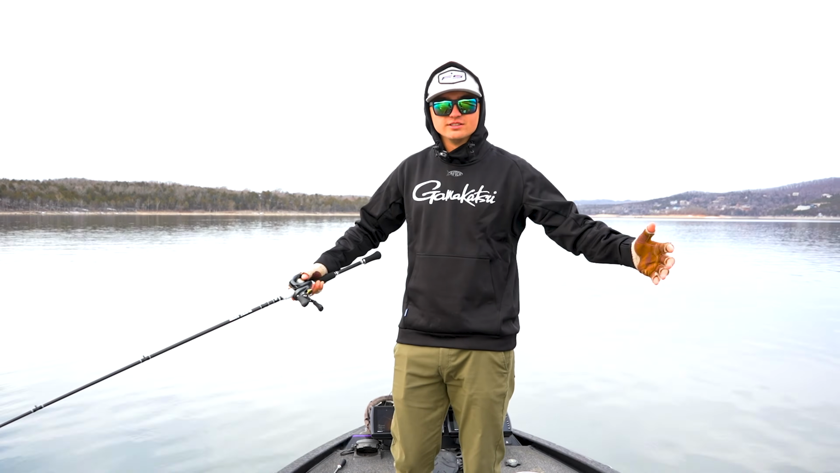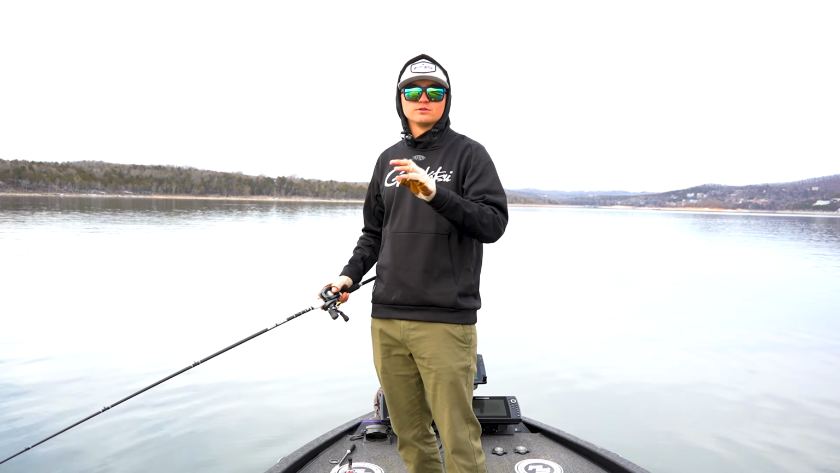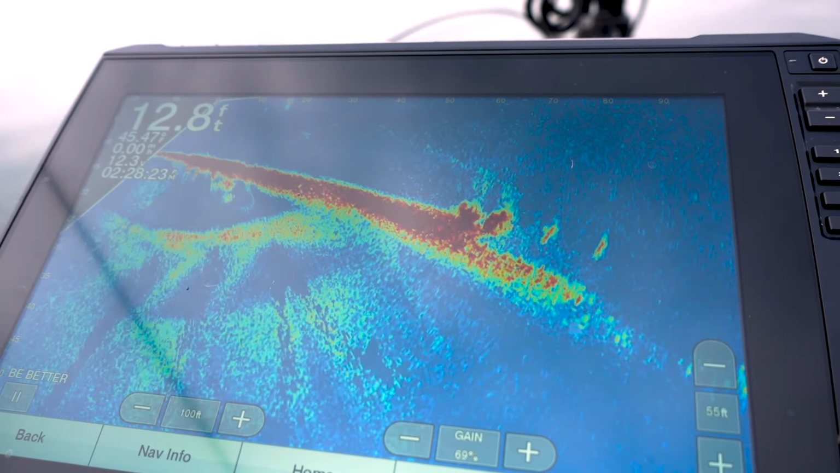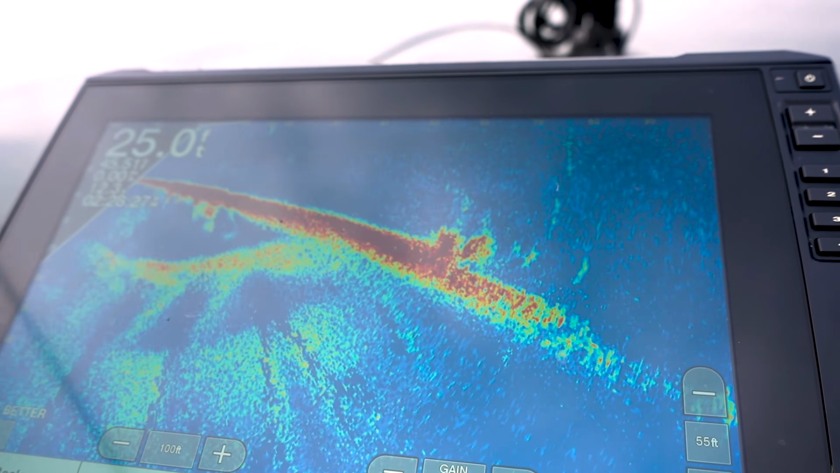All right, so we're out here on the lake. We just pulled up to a brush pile. I'm going to show you guys how to fish an A-rig over a brush pile, because there's definitely a wrong way to do it. So the main thing that you need to focus on is when you cast, you have to cast past the brush pile.